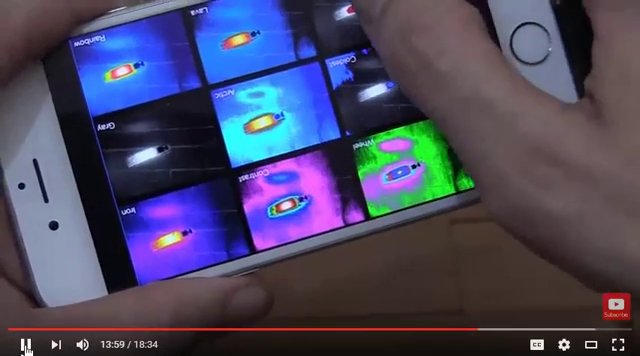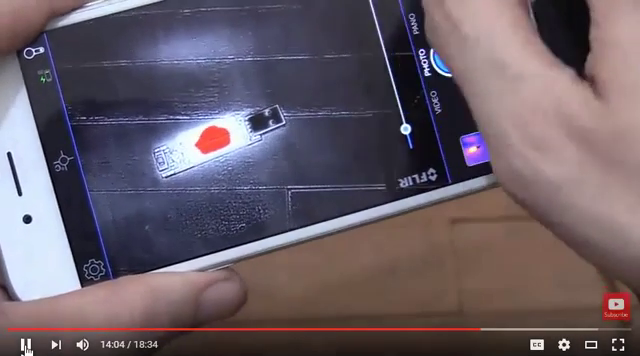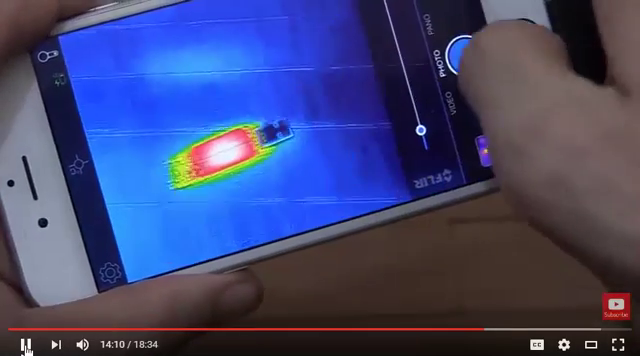Now you do have various different color schemes you can choose from. For instance, you can do hottest, which will just show you the hottest thing that's in the image, or you could do coldest, or you can do various different types basically, but it doesn't actually matter which one you take a picture in.